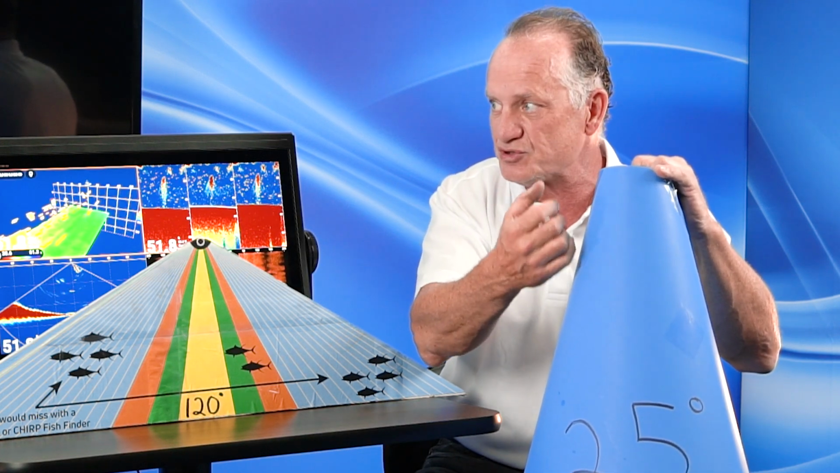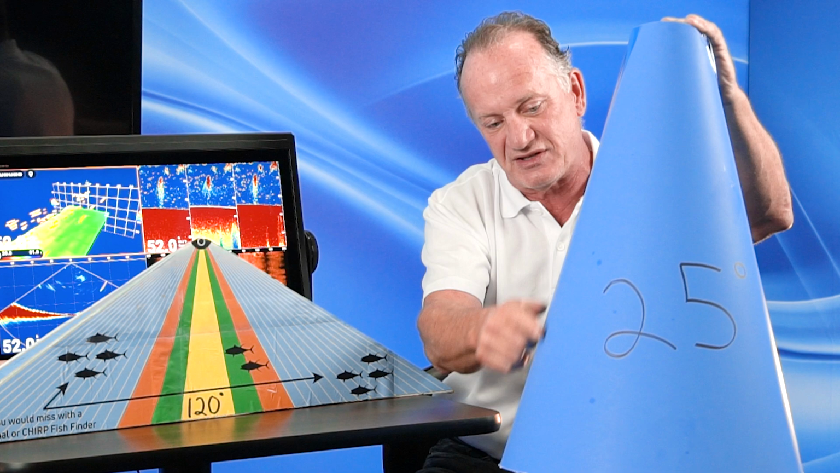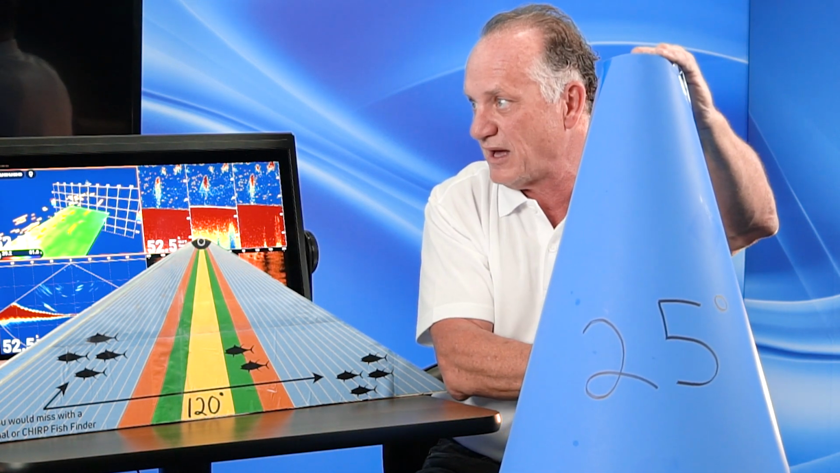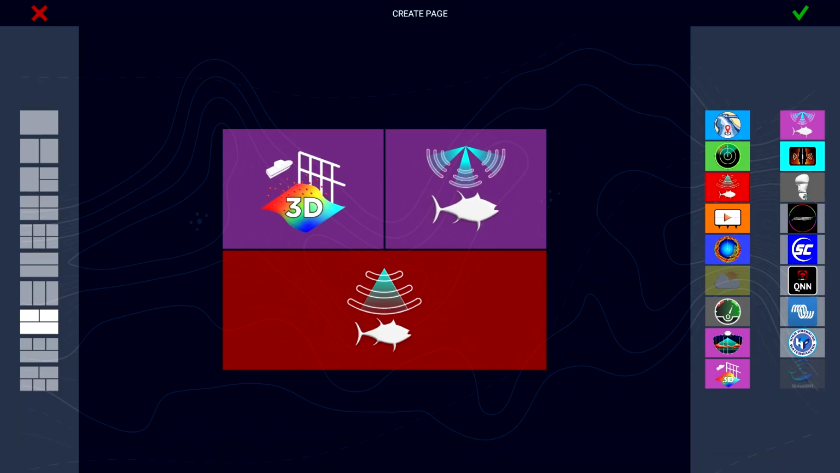Narrow beam transducers don't tend to do that because it's too narrow. This distance just isn't that much further than the distance underneath the bottom of the vessel. So really, the best situation is to have both of these on your boat. That's the beauty of the DFF3D and a bottom machine, a single channel or single frequency bottom machine, say a